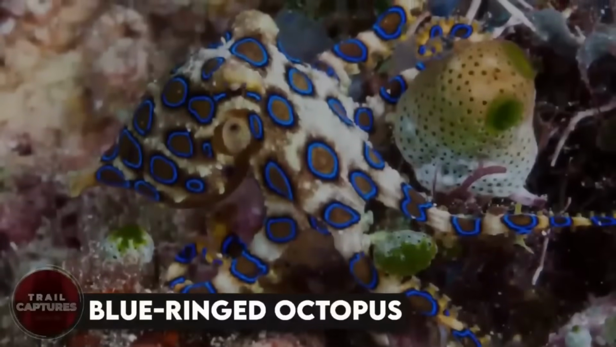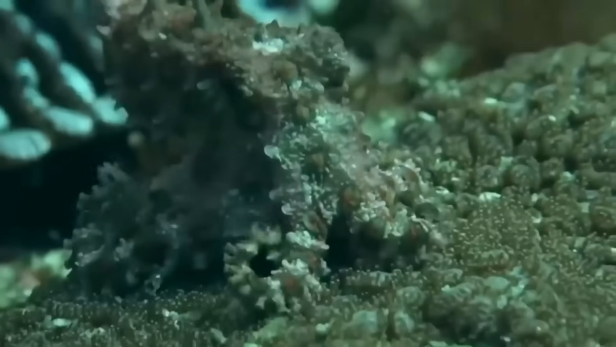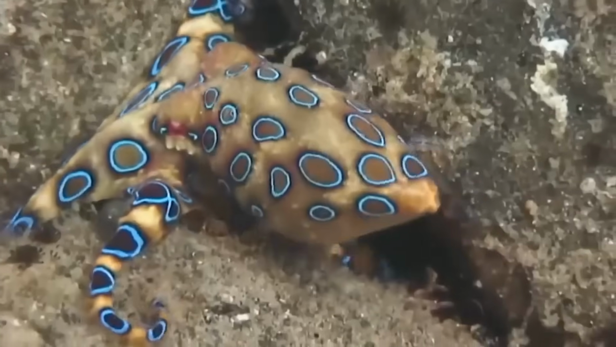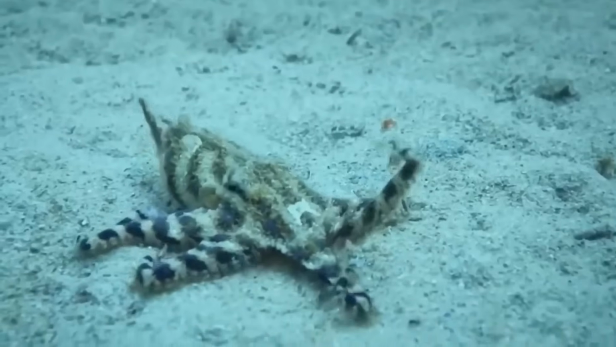Blue-ringed octopus. This little dude may be small, but trust me, it's a ninja in disguise. Its venom is like a 1-2 punch that can knock you out and even kill you in just a matter of minutes. Those blue rings on its body may look cool, but they're actually a warning sign that says back off.